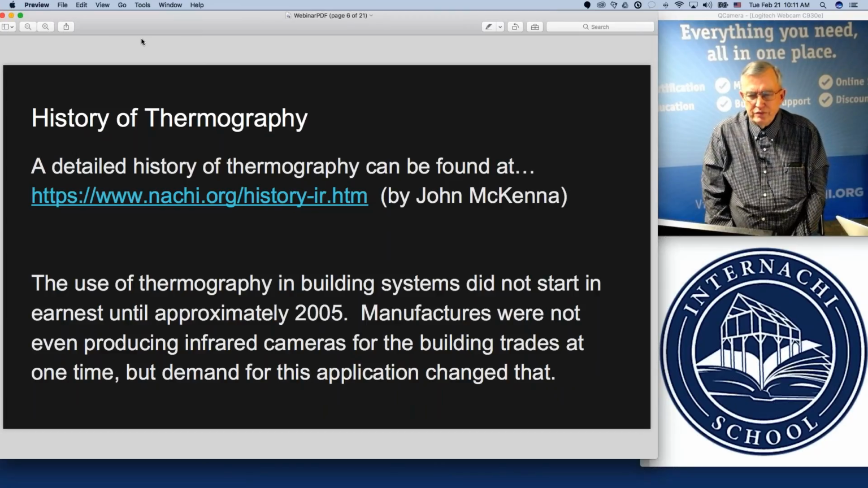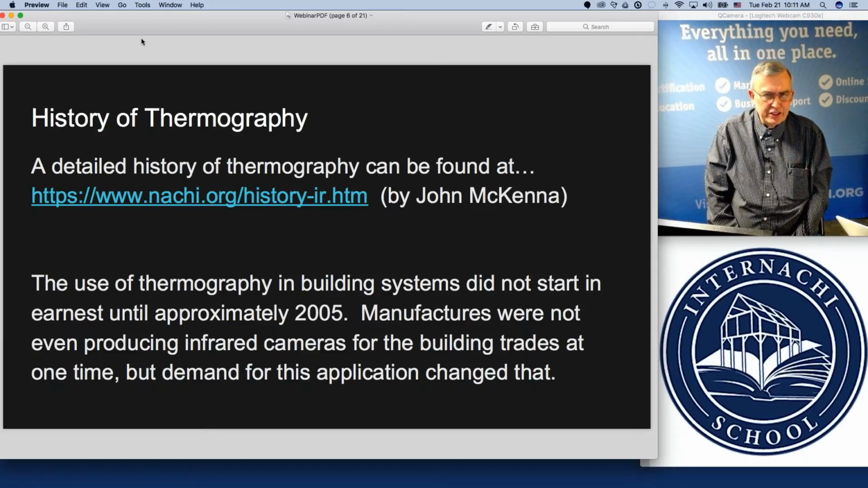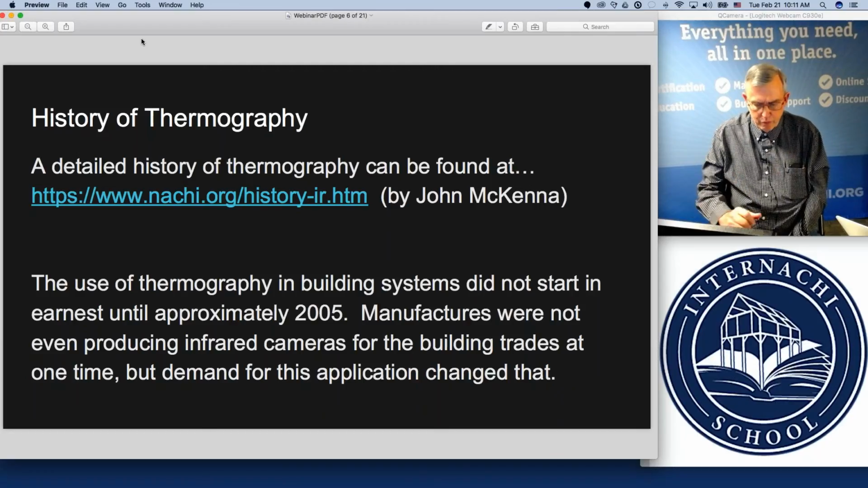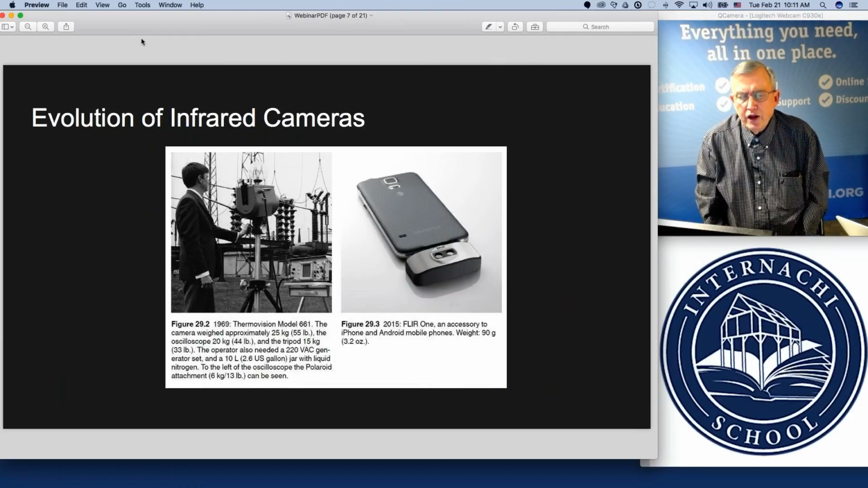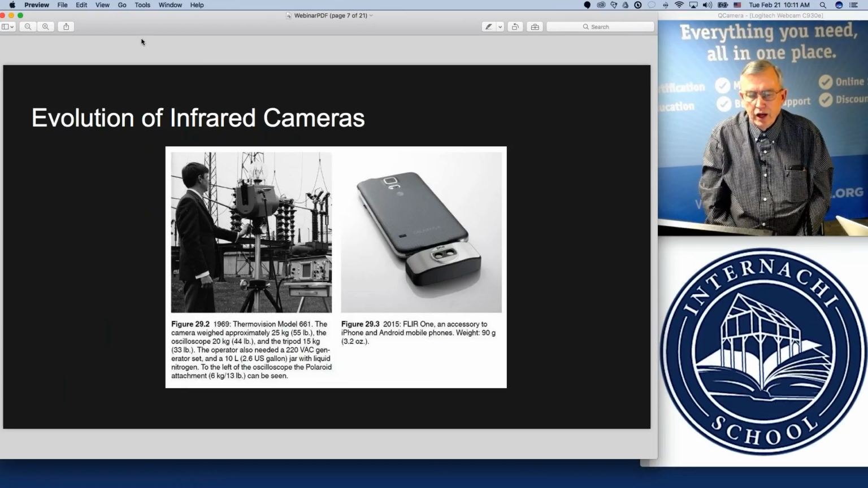So it was quite an investment to get started, even back around 2007 as building thermography began to pick up more popularity.